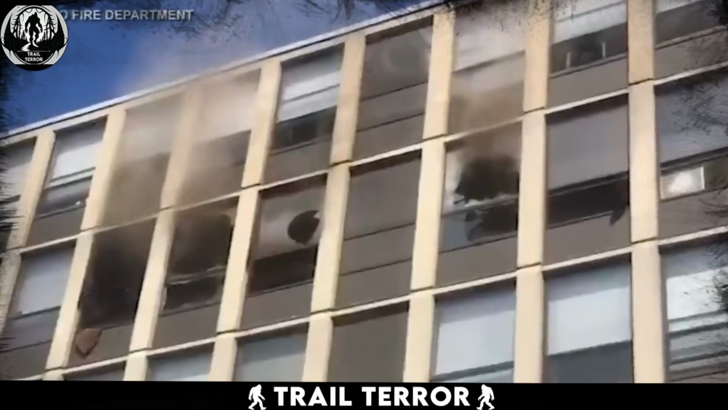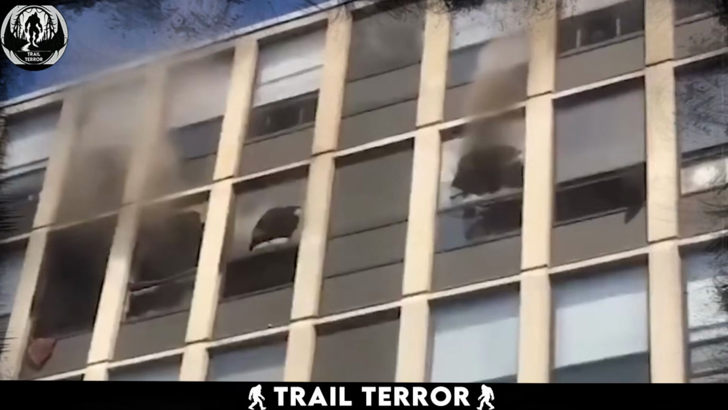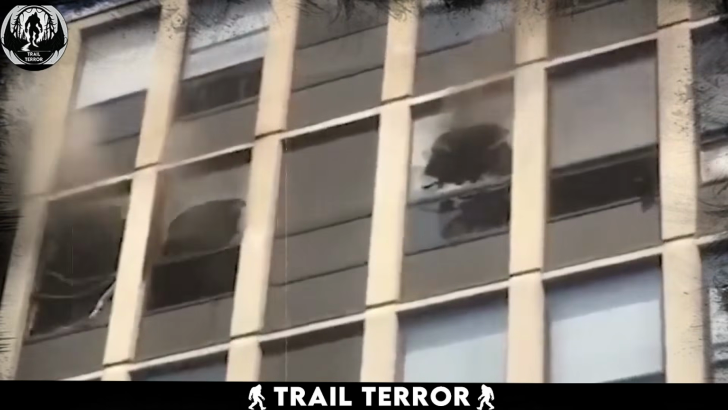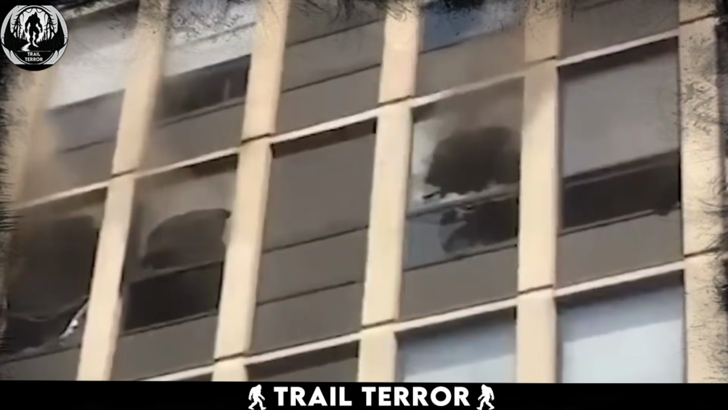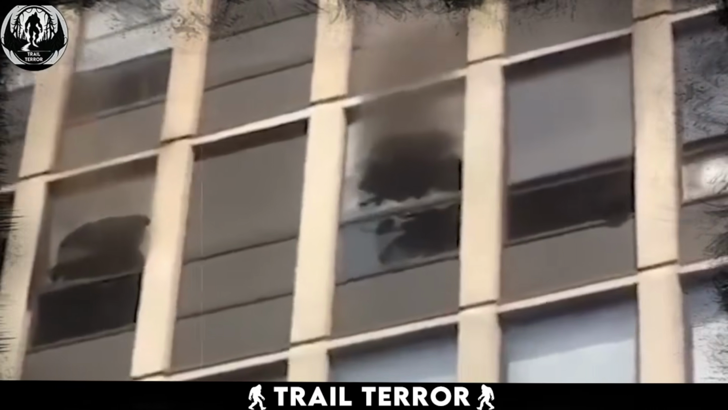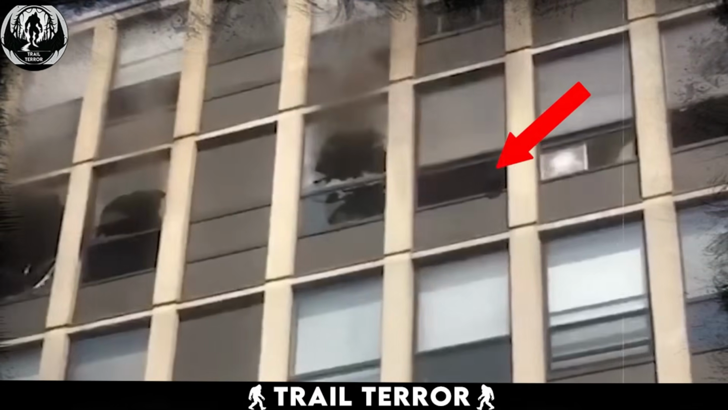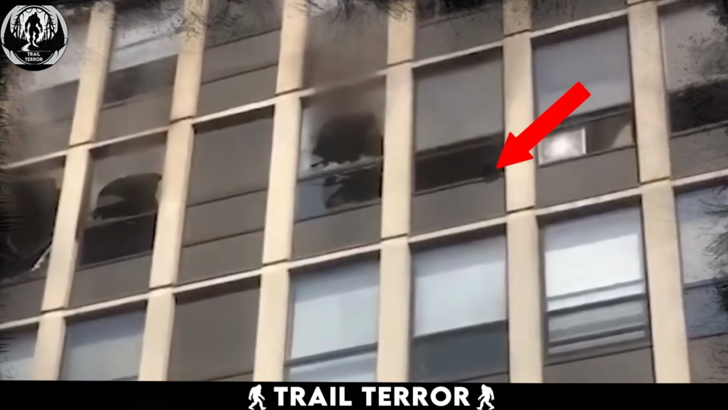In this dramatic video, someone films from the street as a building is engulfed in flames, with thick smoke pouring out of the shattered windows on the fire-ravaged floor. Amidst the chaos and concern, a startling moment occurs. A cat is seen leaping out of a fifth-floor window.